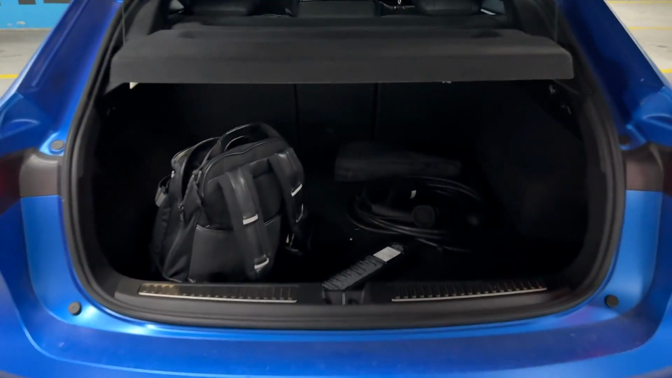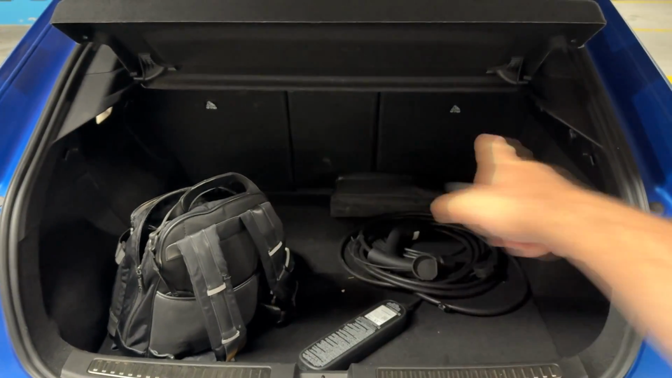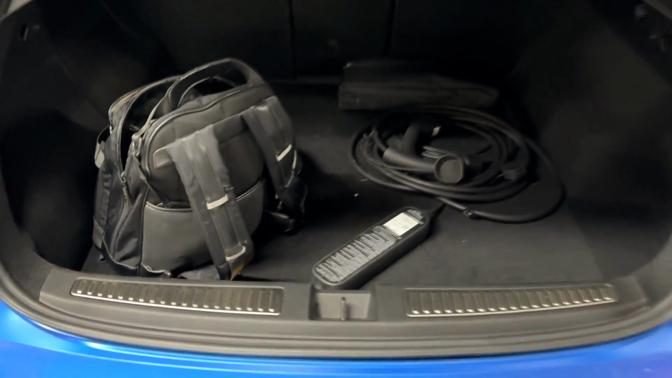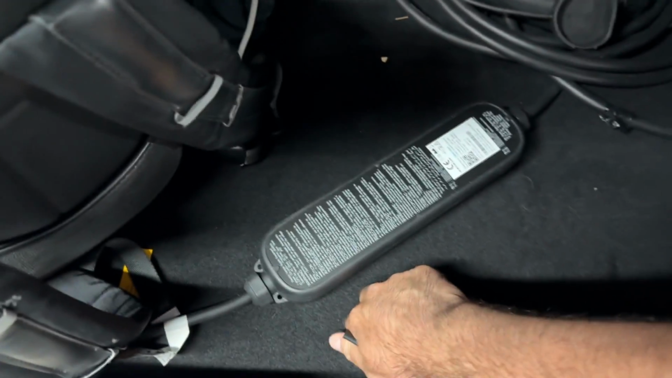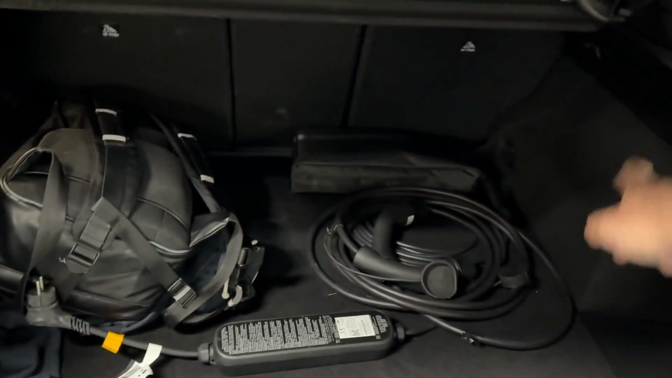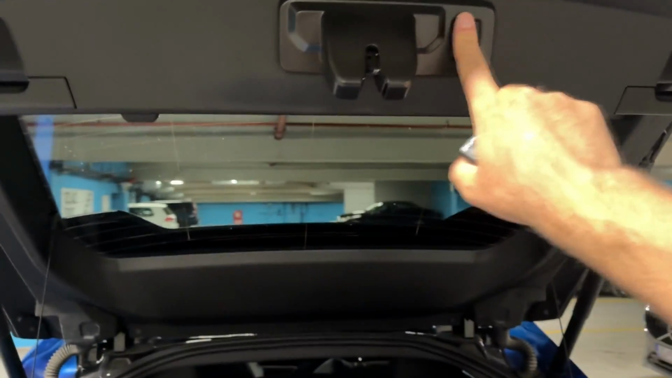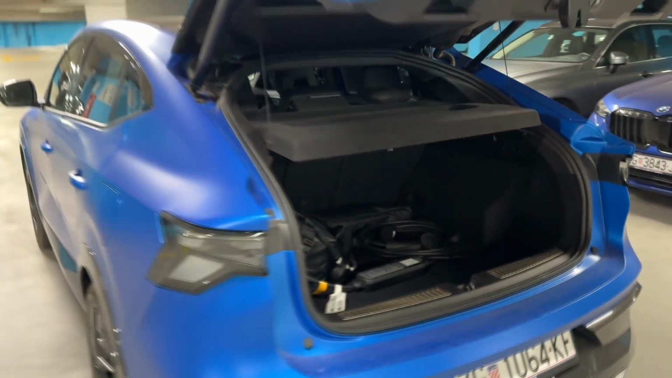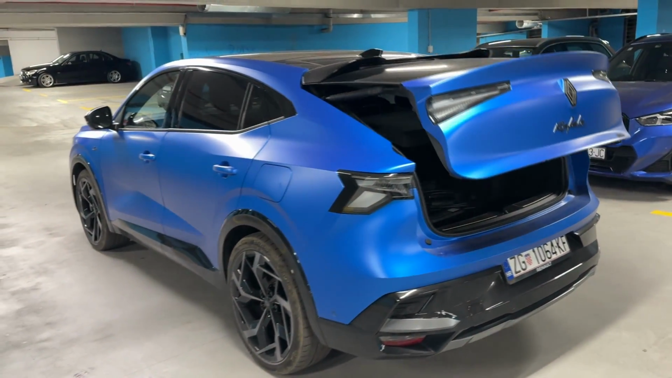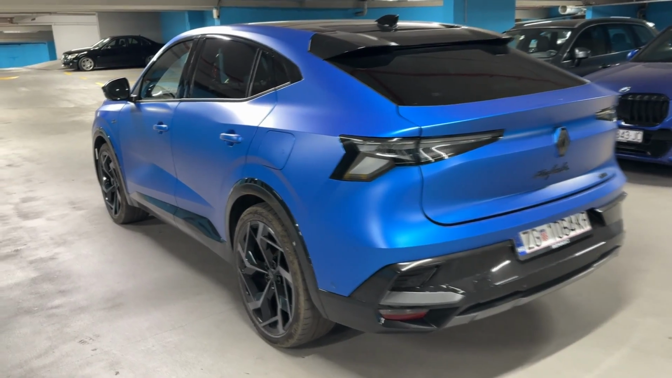There we go. Here we are greeted with 539 liters up to 1,826 liters when you fold the seats. We have the cables here, and also, for example, you can put the fire extinguisher over there, and you have the hooks for your shopping bags and the 12-volt power supply over there. Press this to close the tailgate. And yeah, I think now we are ready to go on a nice relaxed drive.